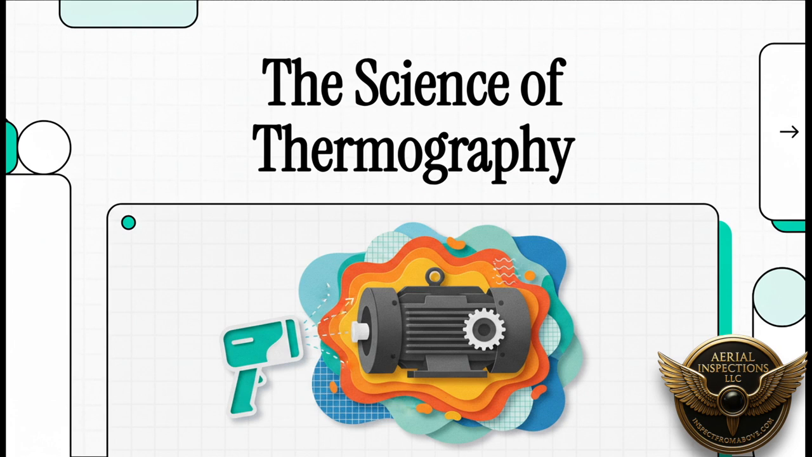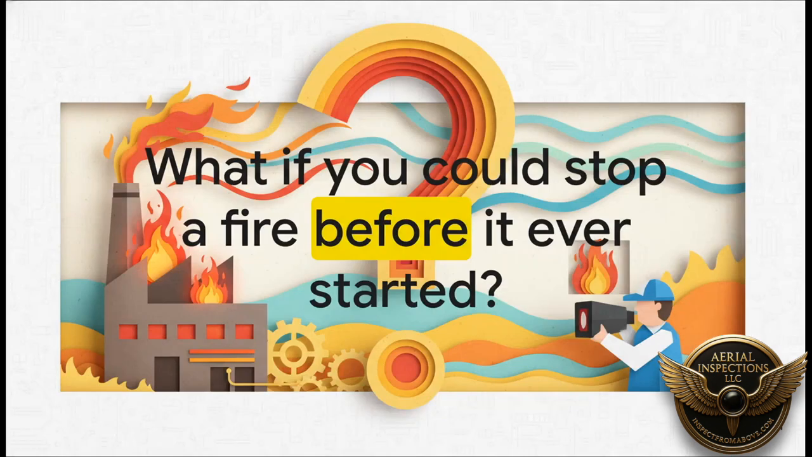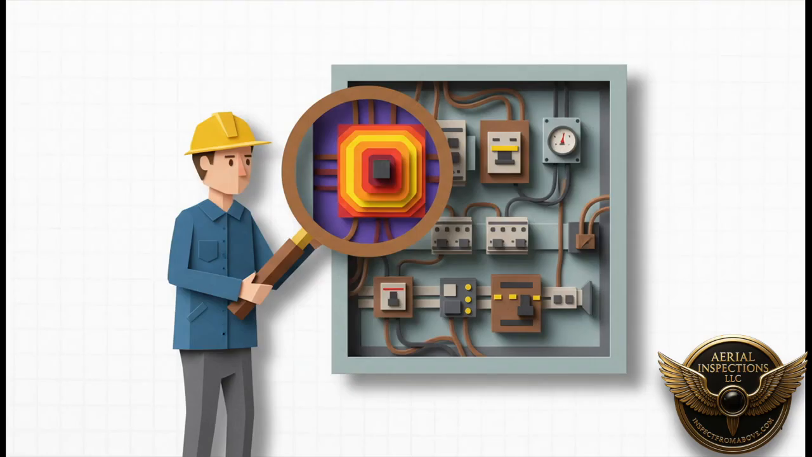long before they happen. I mean, really think about that for a second. What if you could stop a fire before it ever started? It sounds like something out of science fiction, right? But in the high stakes world of industry, power plants, massive factories, the data centers that run our lives, this is not some hypothetical question. It is the daily challenge. Preventing catastrophic failure is job number one. And the key to preventing those failures, it all lies in seeing what other people can't.